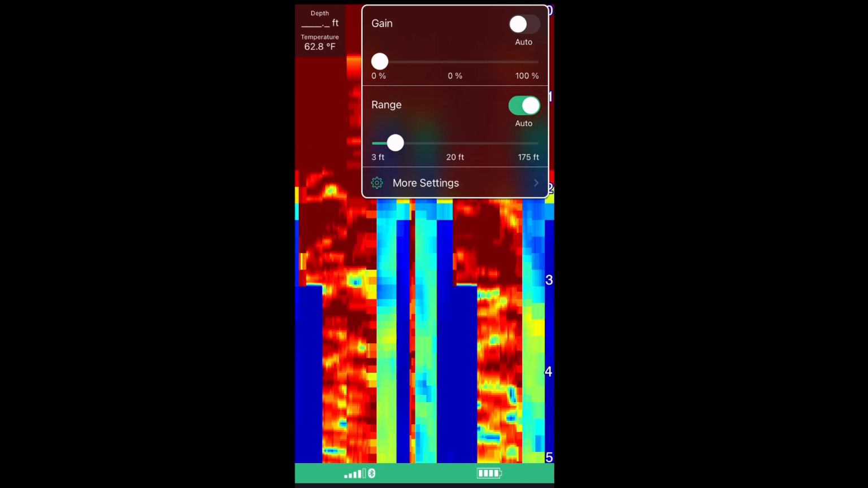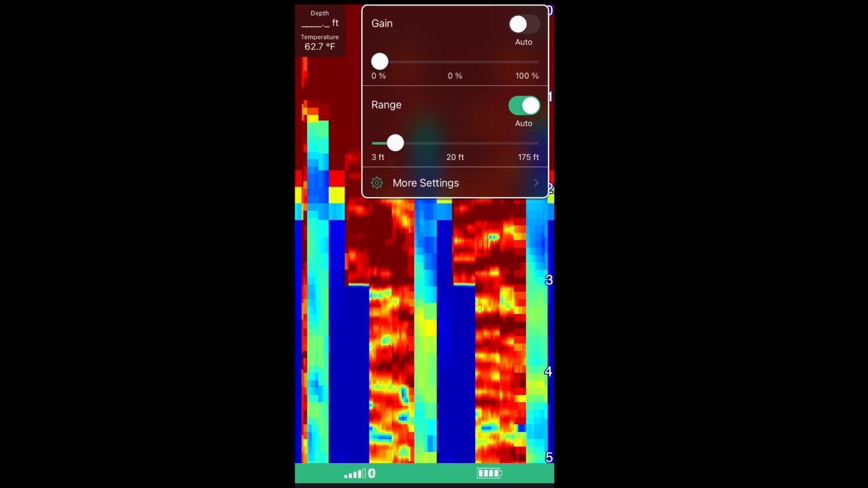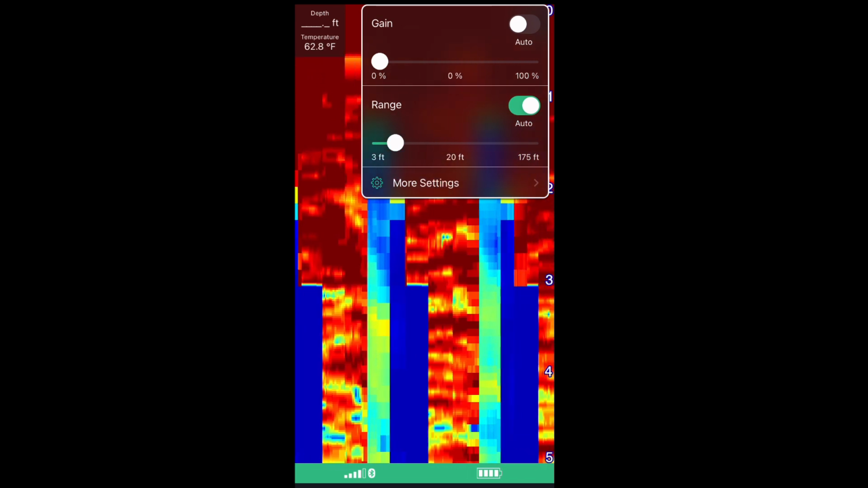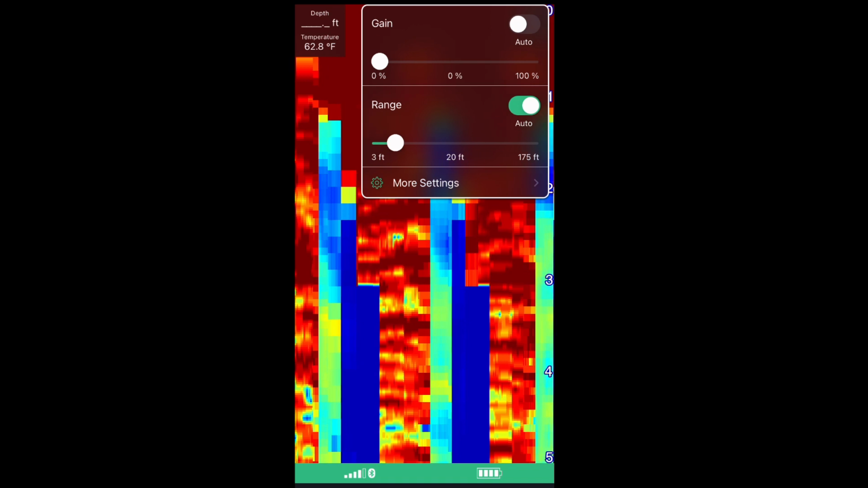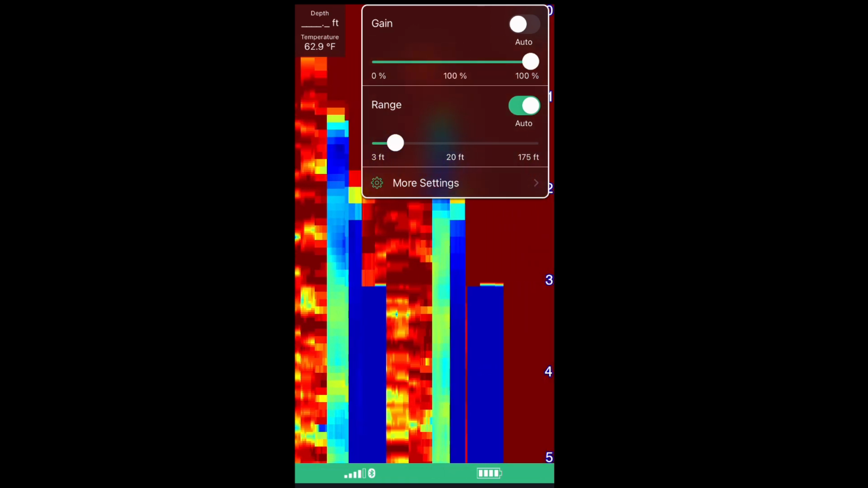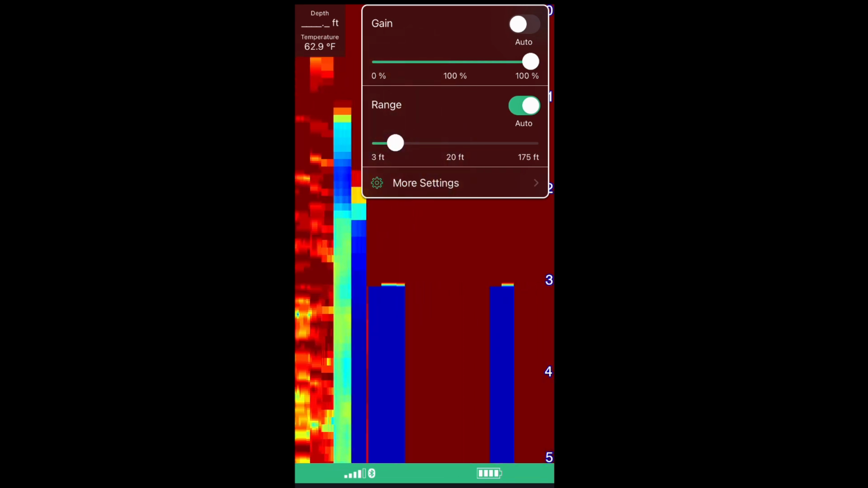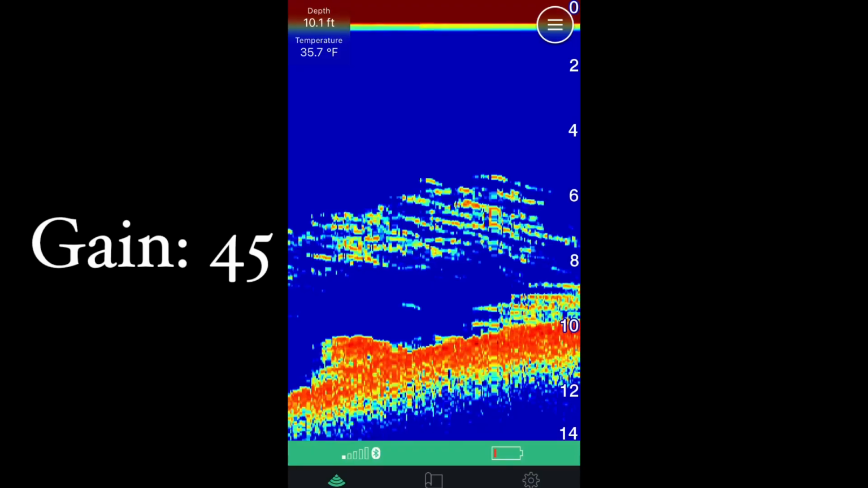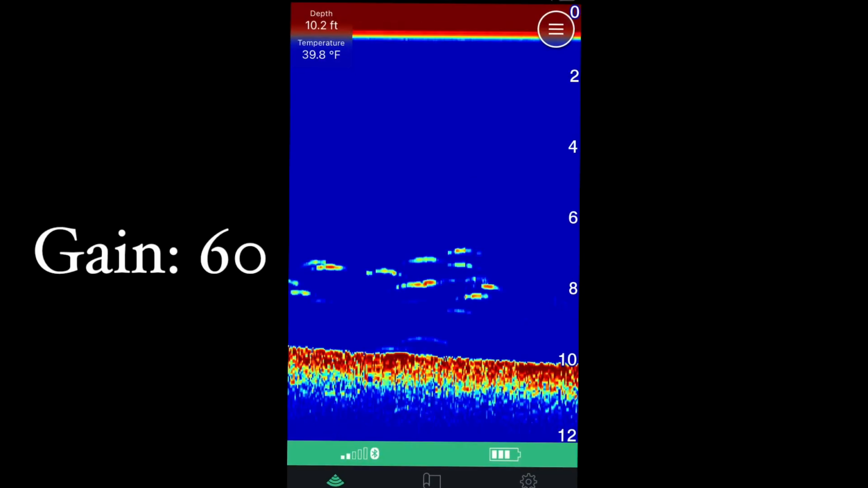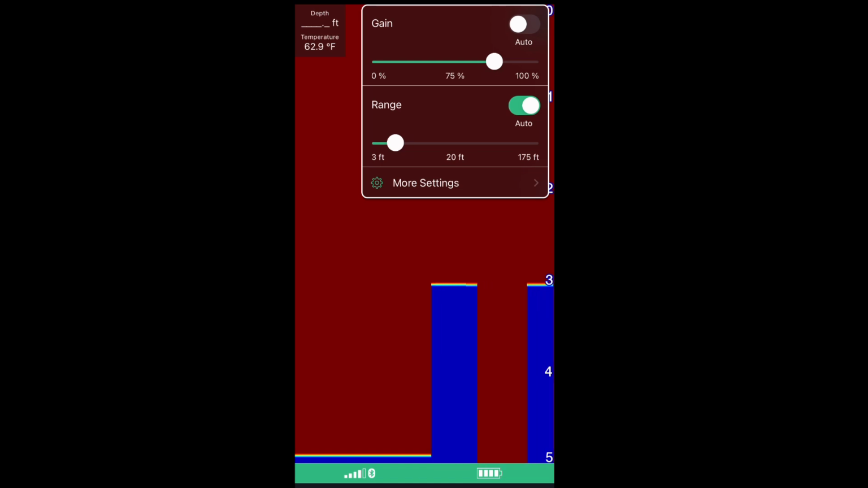The gain is about the sensitivity. So if the gain is at 0%, you're not going to be able to pick up much at all. It's going to be small blue lines and nothing more. Now, if you put it up to 100%, you're going to be able to see much more of the fish down there. There's going to be thin blue lines and dark red lines. I usually keep it around 75. You can see when you're ice fishing, you can see your bait down there at a 75, but it's not too strong that there's errors.